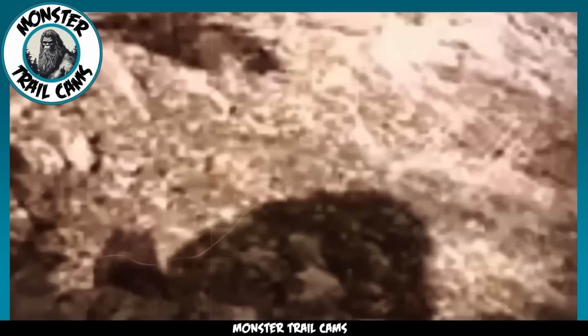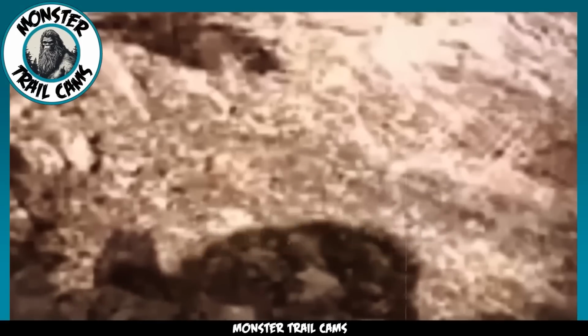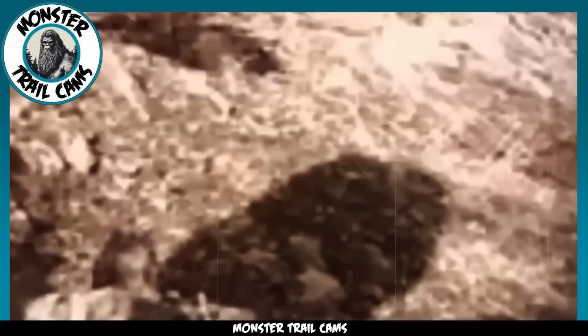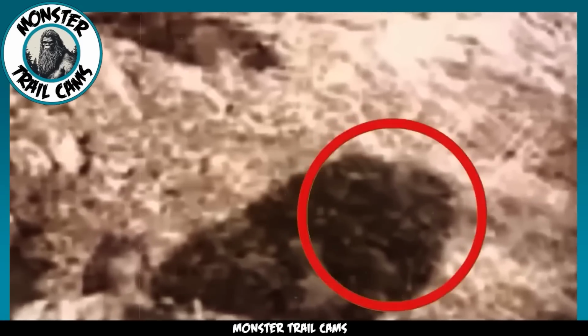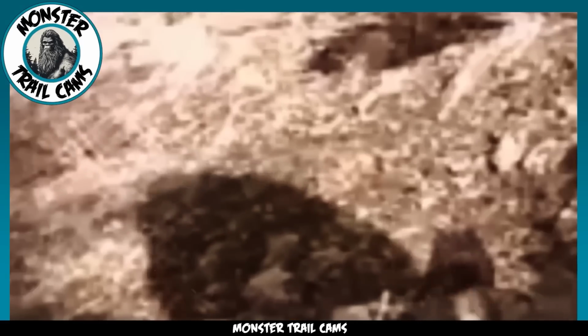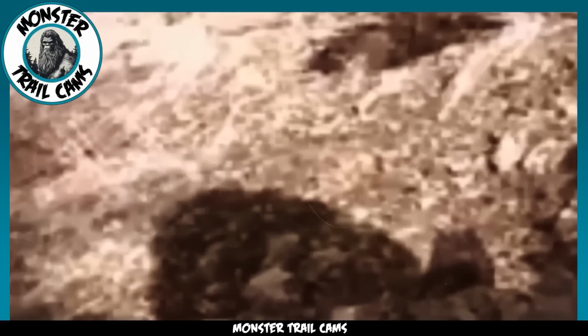Looking at everything around the shadow, I'd say we're dealing with something pretty big. I mean, it's probably as big as a bear or something, which would make a lot of sense, given the part of the woods where the camera was planted. But hang on. Don't jump to conclusions just yet. Take a second look at the shadow. Do you see what I see? There's something a bit off, a bit different about it.